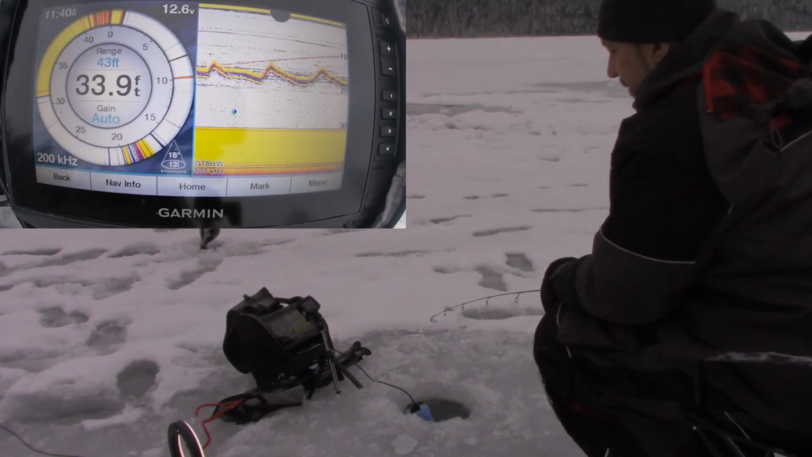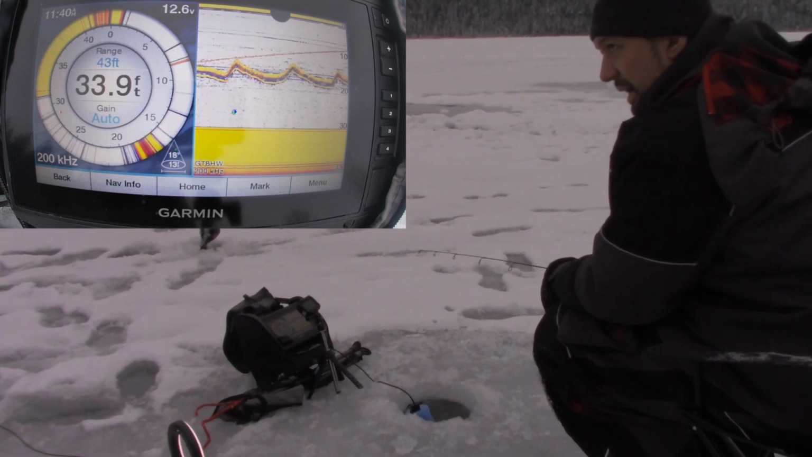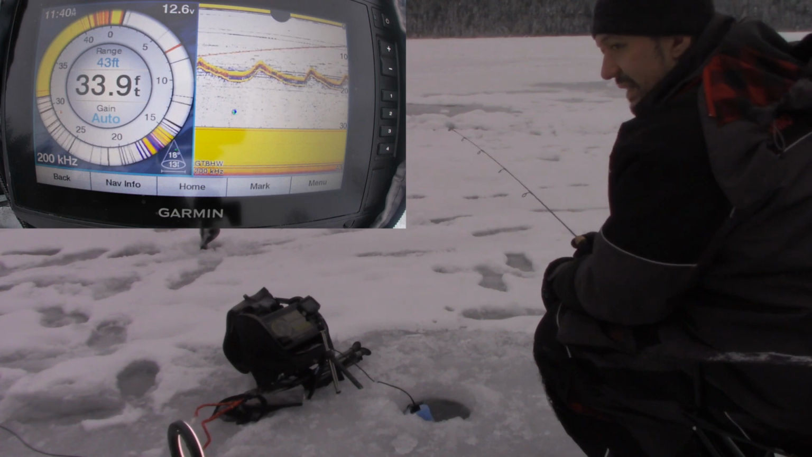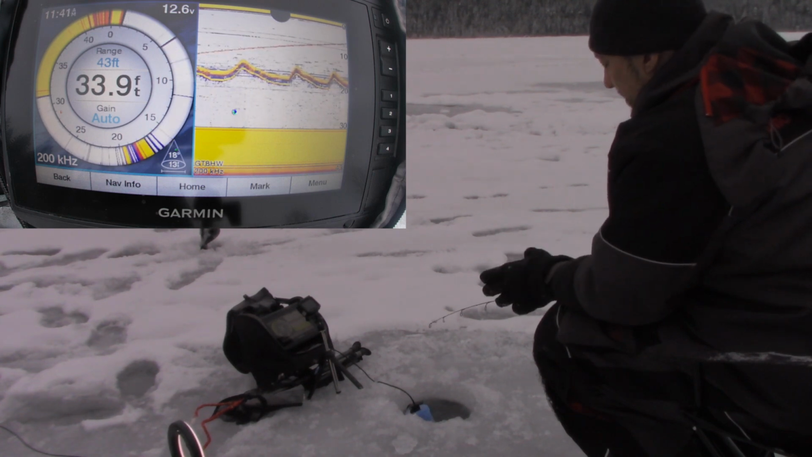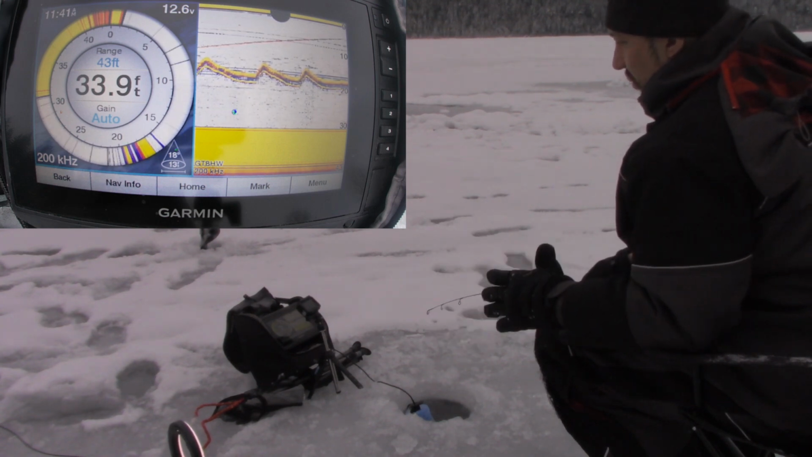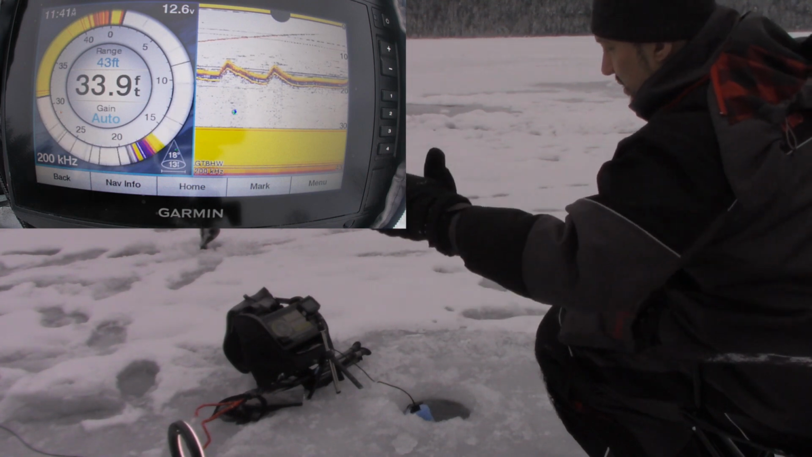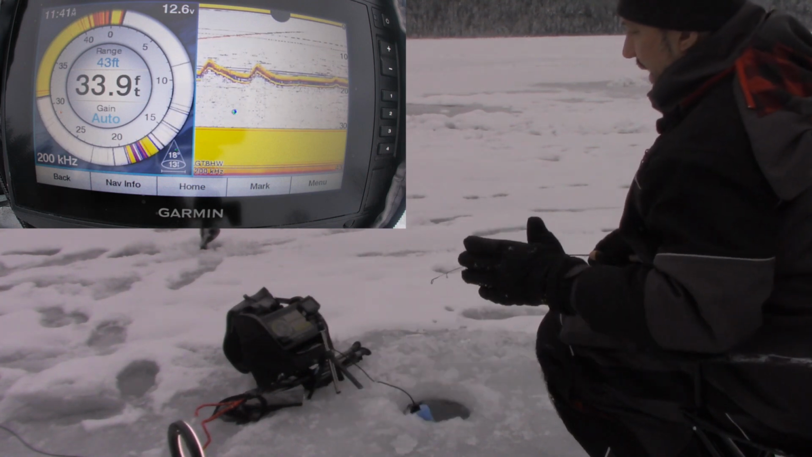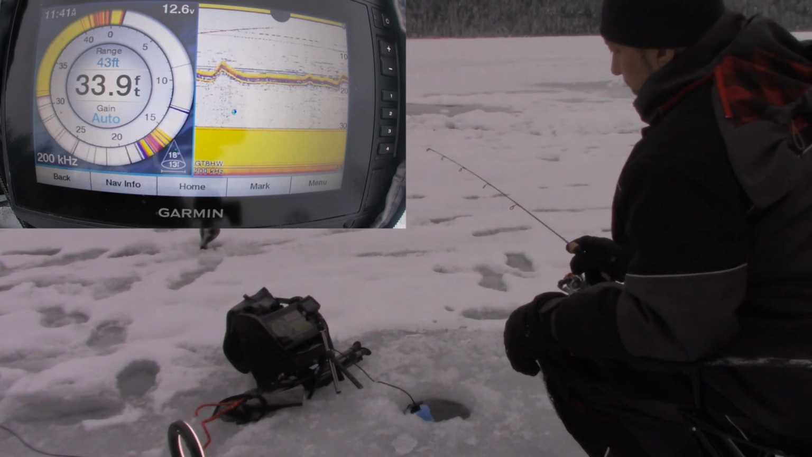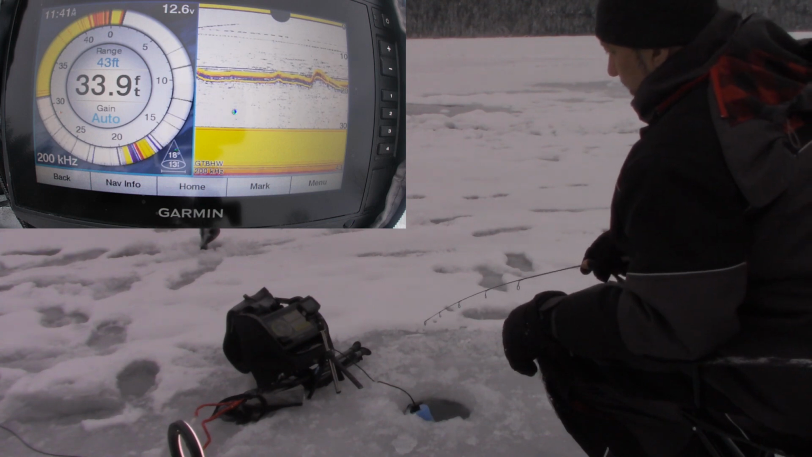For the fish finder sonar, I'm using the Garmin EchoMap 75 Plus with the GT8 transducer. The GT8 and the GT10 will work on this, but the GT10 is a wider beam and the GT8 is a bit smaller. I'm not sure why I went with the GT8. I should have gone with the GT10.